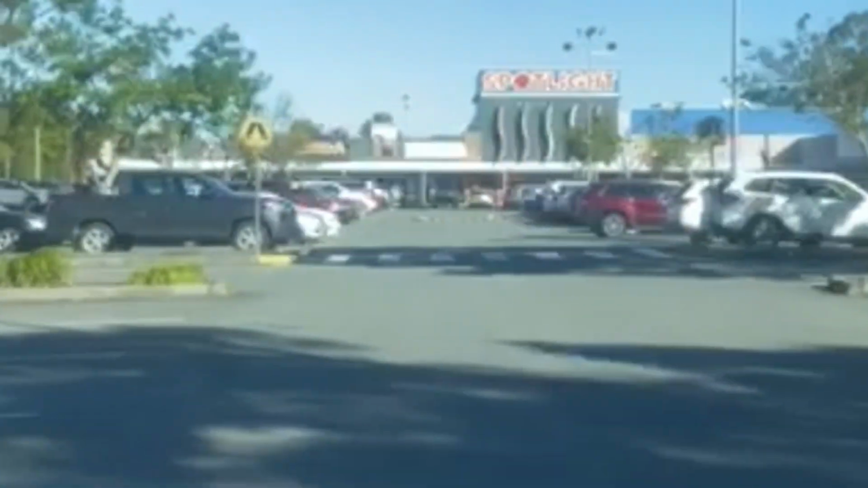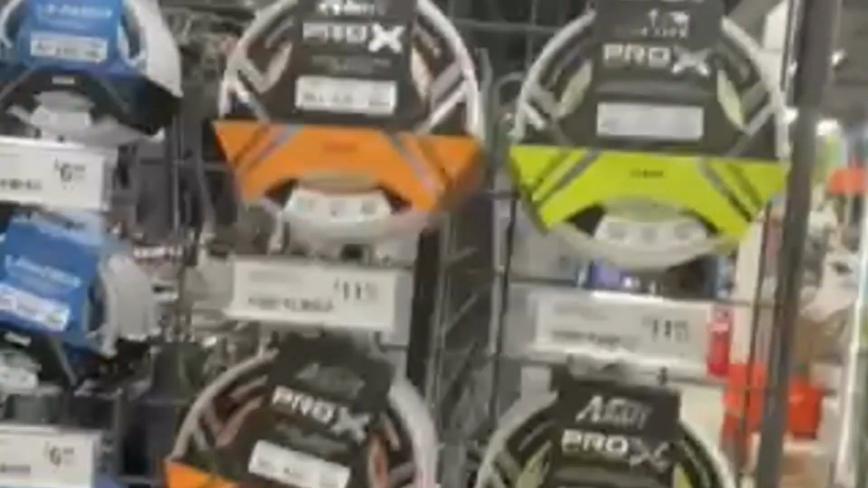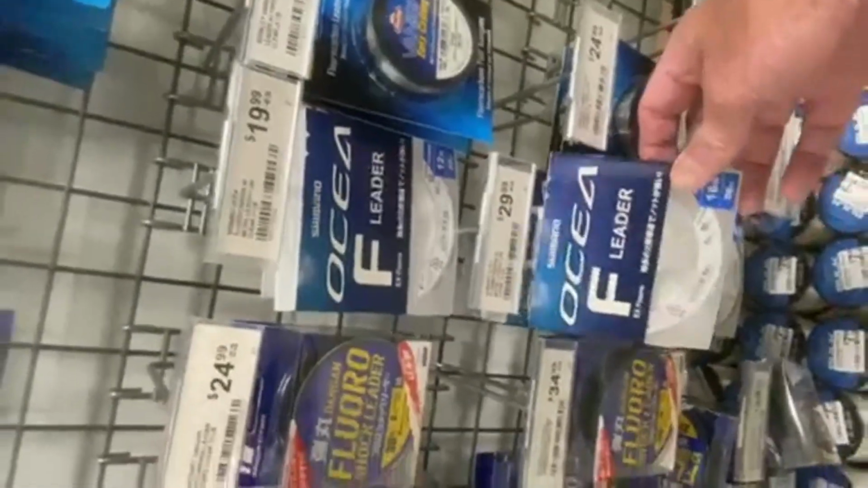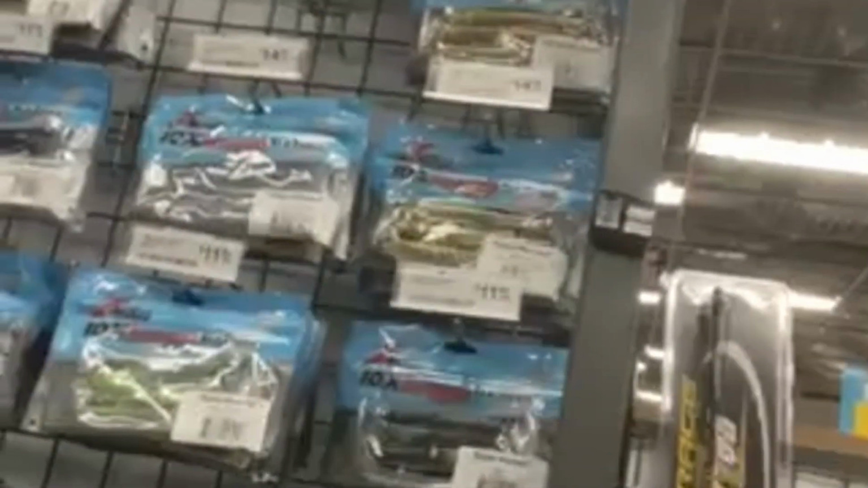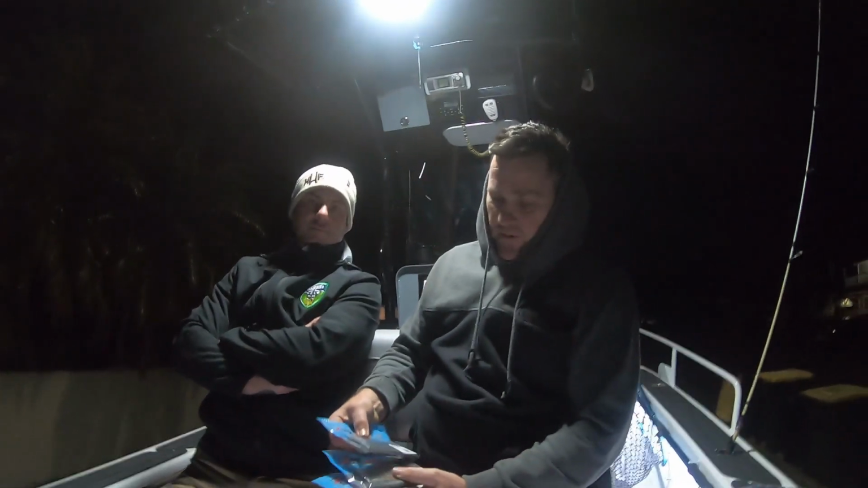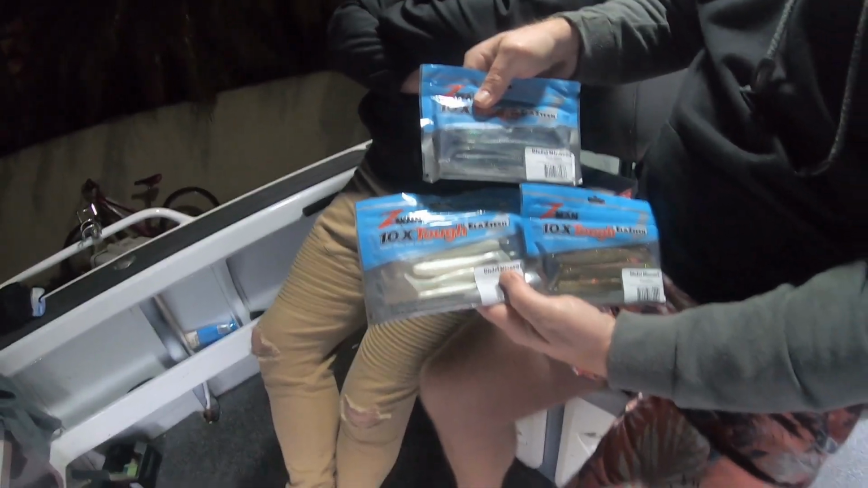So I went out today, as he said before, and went to pick up some gear. Now, we've got a few paddle tails, as you can see.